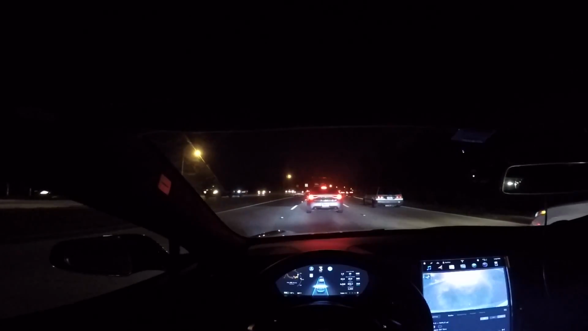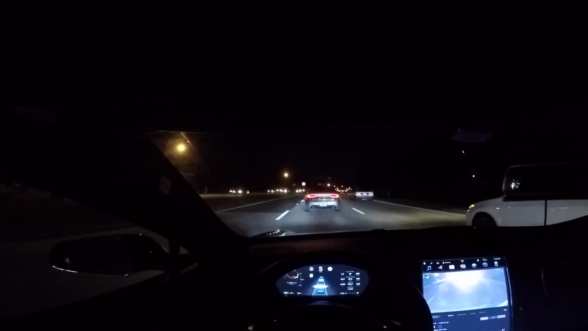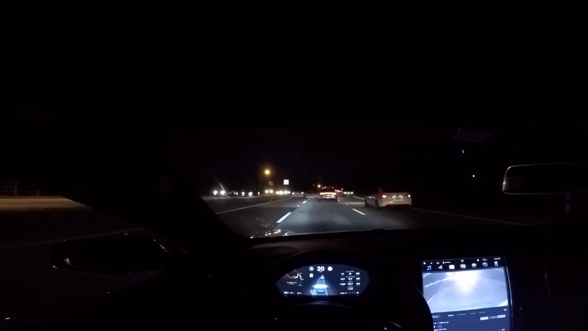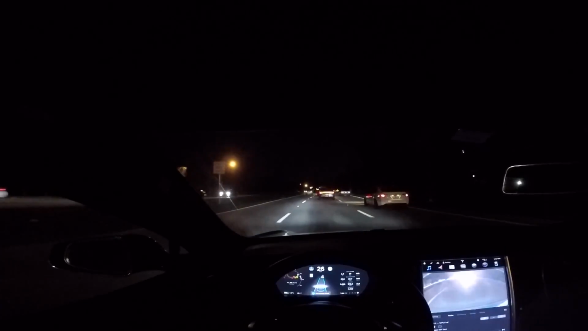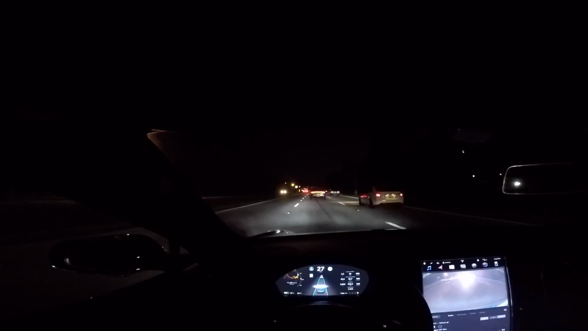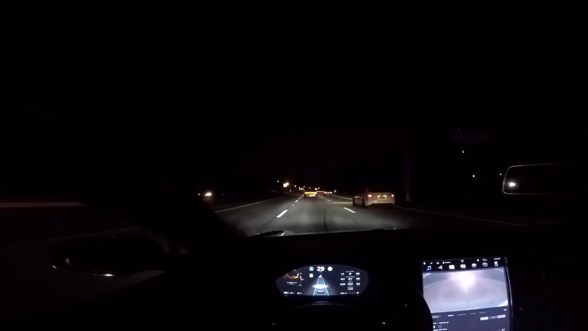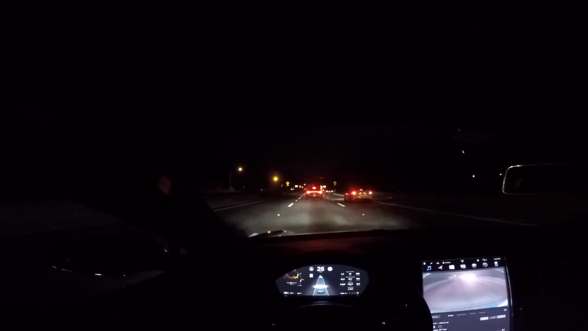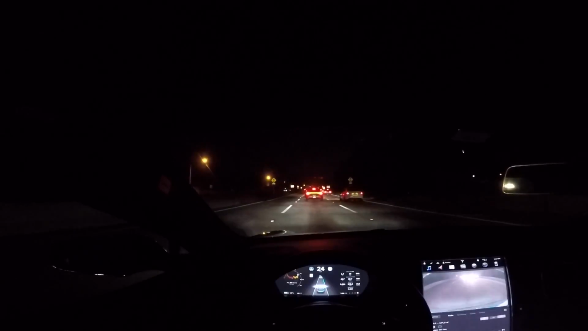So far so good, and I haven't seen a problem if the road is good during the day. At least for me, it seems to be good at night, but I haven't tested at night as much, so maybe it's premature for me to say this. Let's see, hold the steering wheel, which I did. Yeah, so far so good.